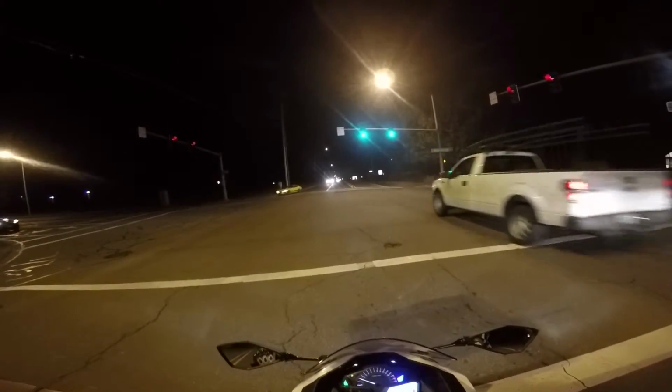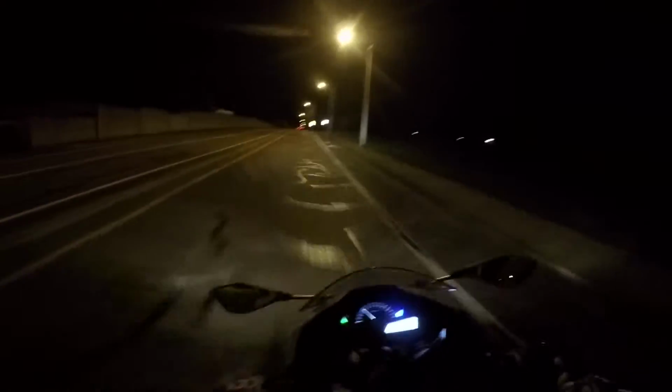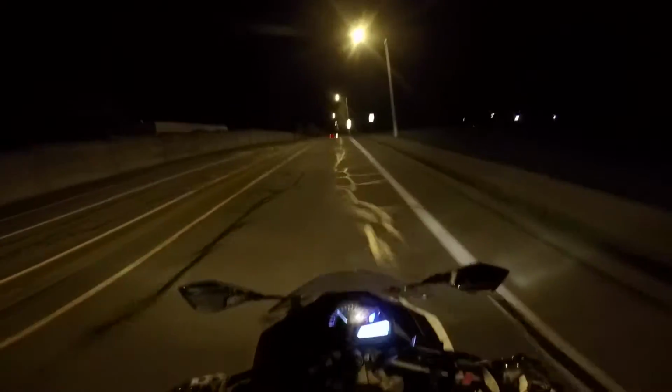Left turn, yield to oncoming traffic. I'll do that. I'd rather not get killed. We're going to go drive around in a parking lot for a little bit, because it's well lit, just like this road is.